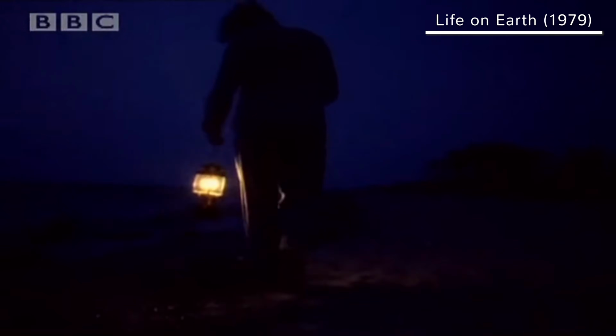When you illuminate an animal which normally acts in darkness, it will change its behavior. And in high-class documentaries, you want to capture real behavior. You want to discover behavior patterns never seen before. And this is not possible when you as a filmmaker change the way the animal acts.